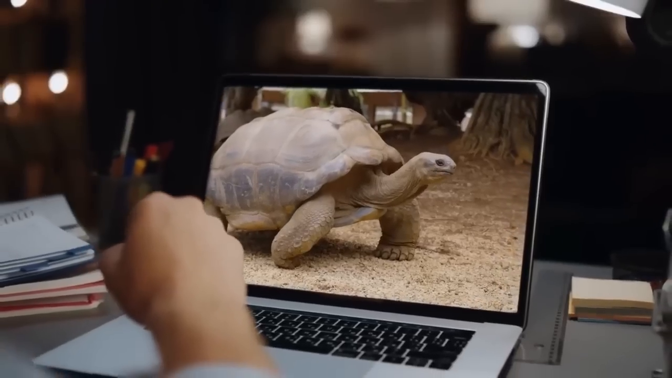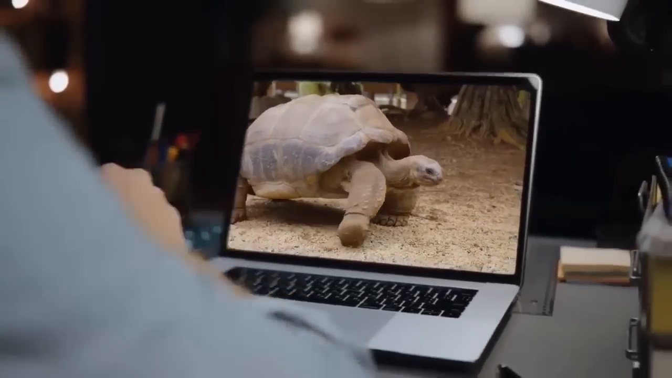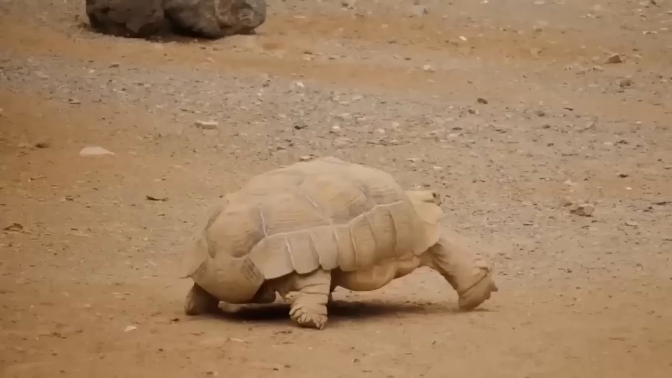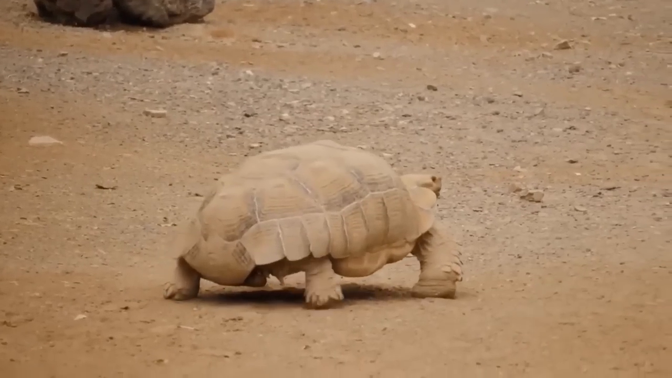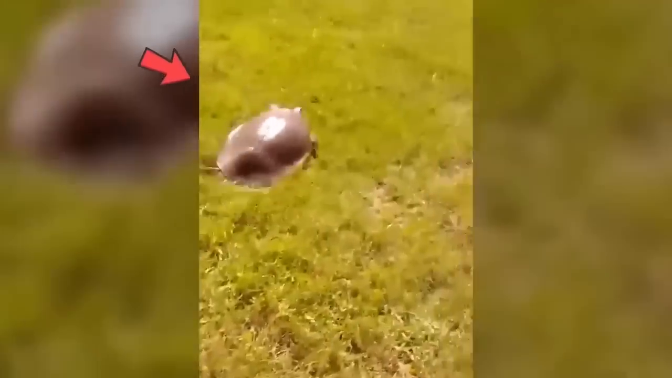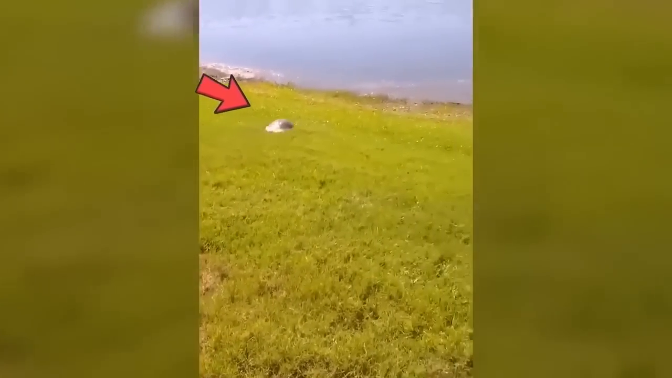There were times when people used to think that turtles were slow, and slow and steady does win the race, but not today. Today, these turtles have learned to be fast. And not just fast, but the fastest. Look at it. If there was a record which I could give, I'd give this one for the fastest turtle on planet Earth.